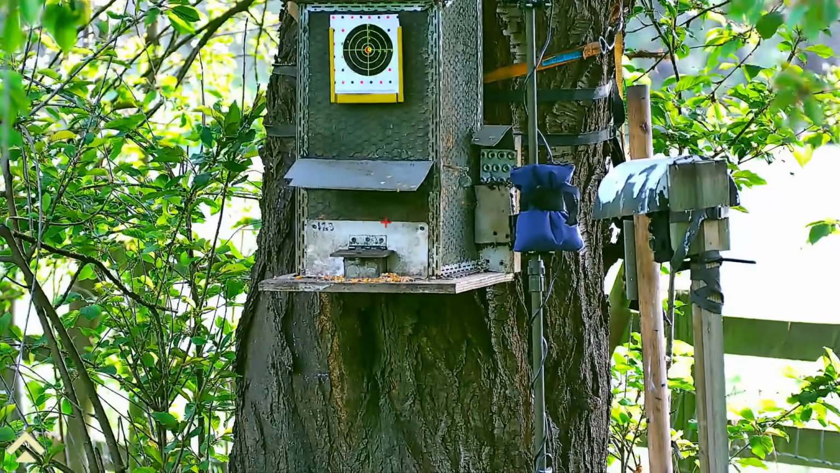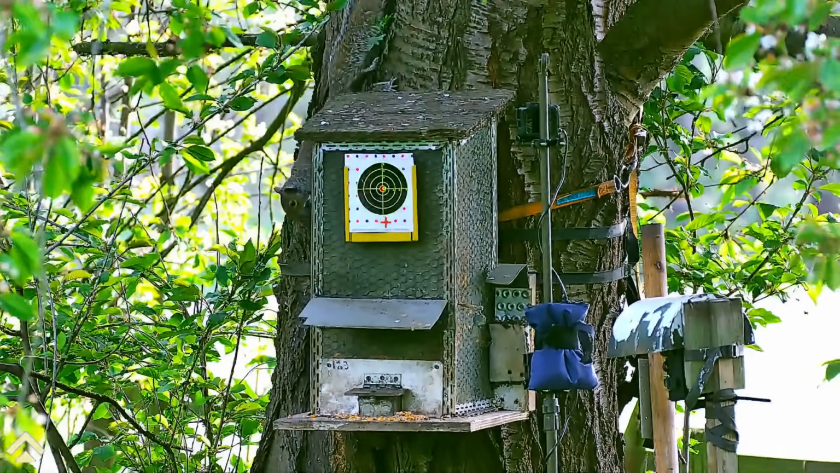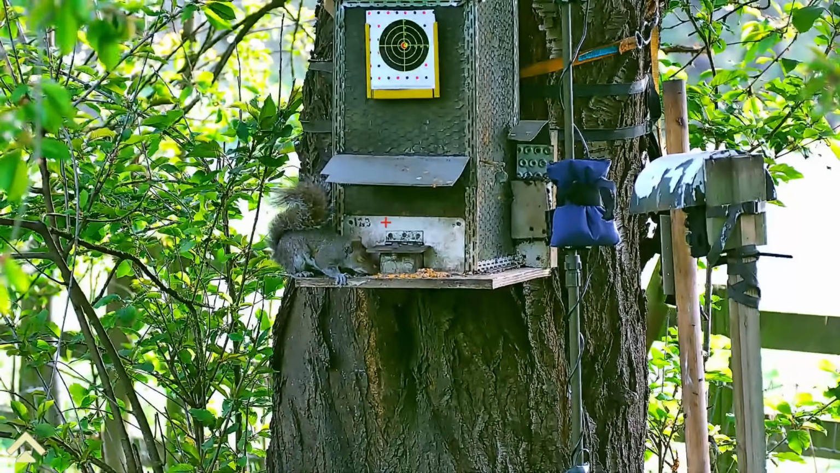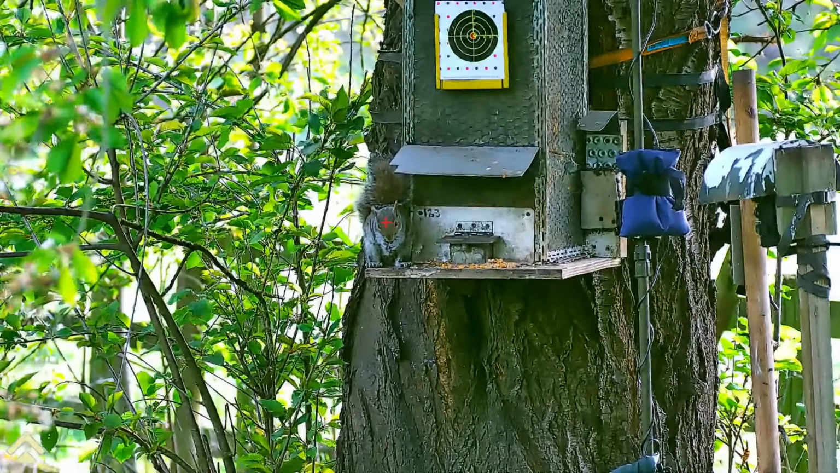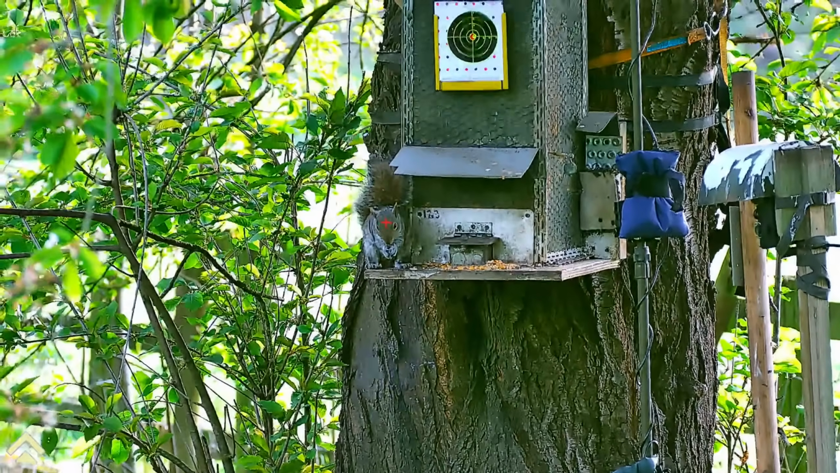Sadly, that was it for County Durham, but now I'm back in my perm in North Yorkshire a few days later. I'm all set up for 5 o'clock in the morning and I've got to wait 2 hours for the first one to tip up.